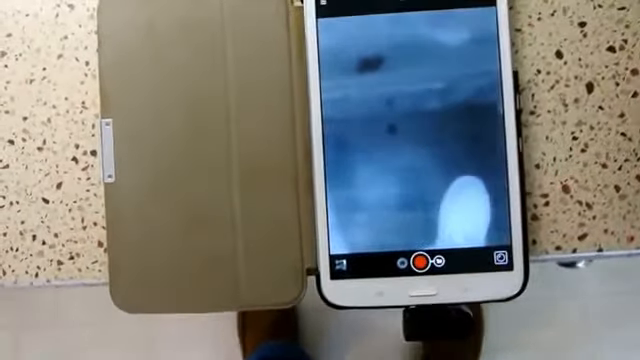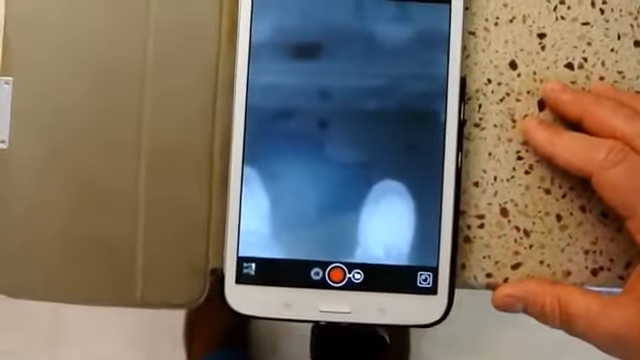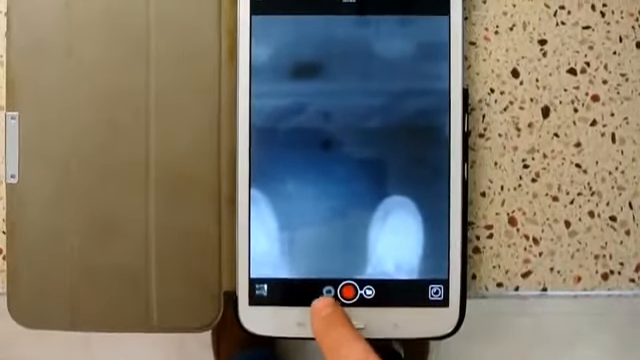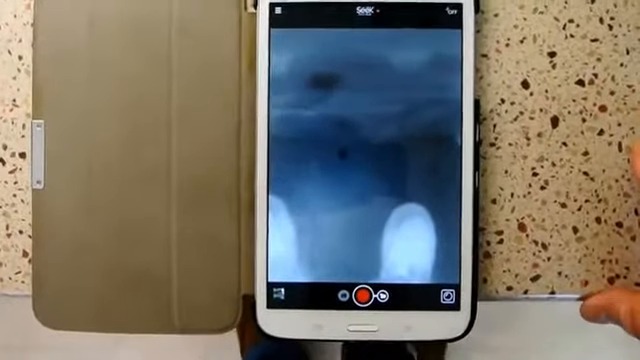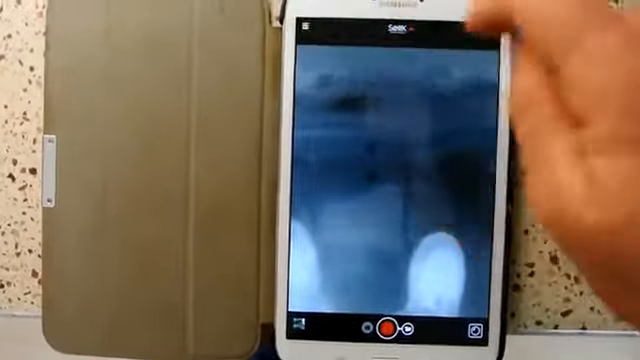Okay, so the camera pops up. Now, in this case, you're looking at an image of my foot. There's where my foot was on the floor, heated up. So what you're looking at is the main display panel for your Seek camera. Basically, you can just use it to monitor. You can also record videos and take still images. Still images are saved as a JPEG, and your videos are saved as MP4s. Right now, we'll run through the options first.